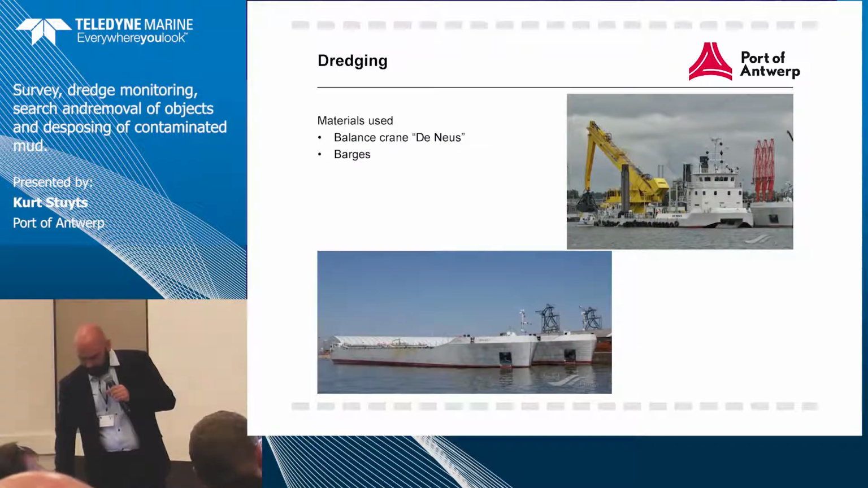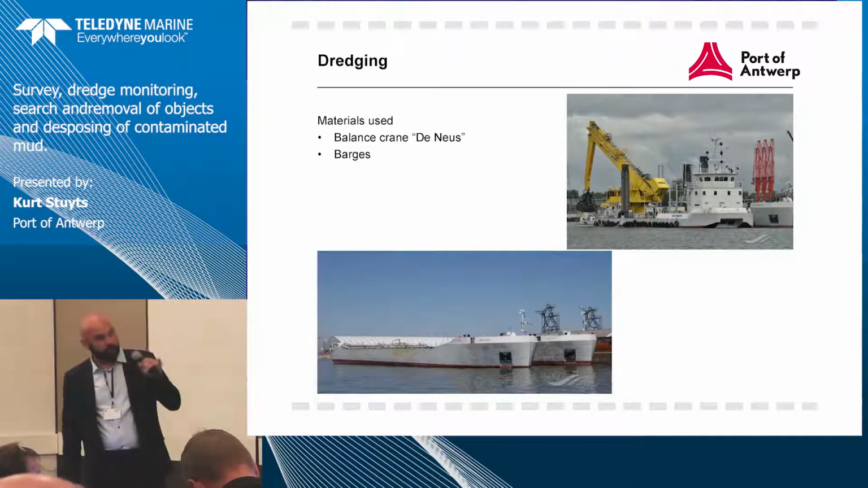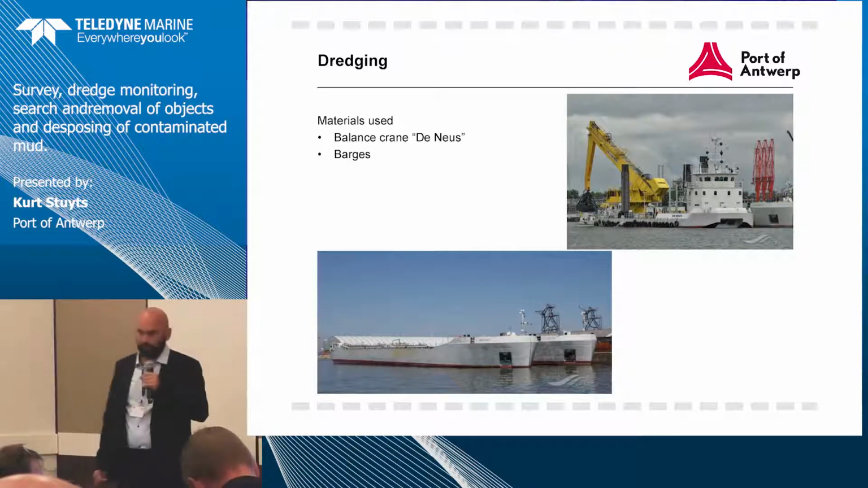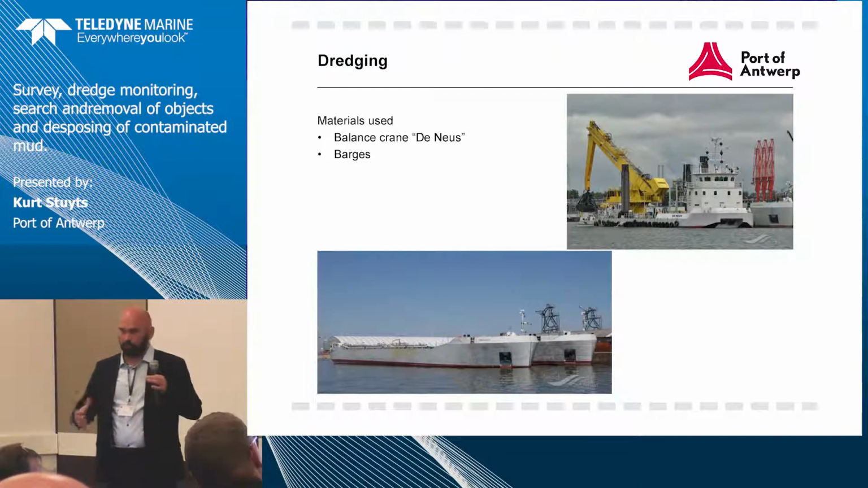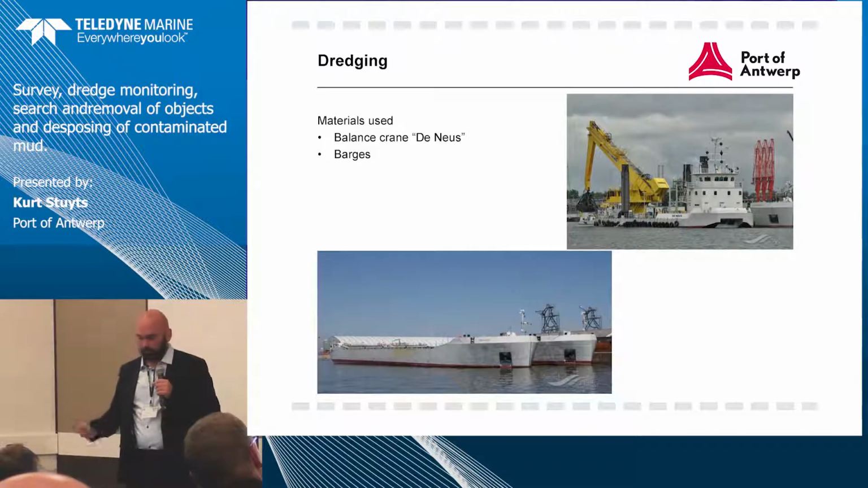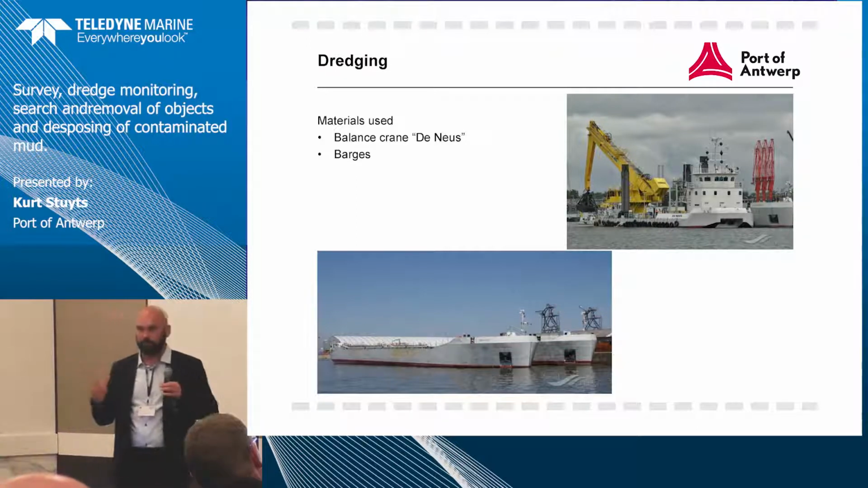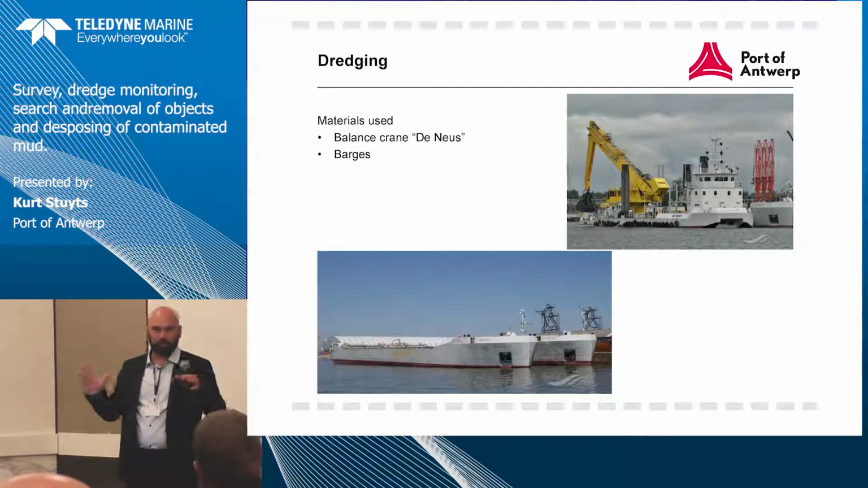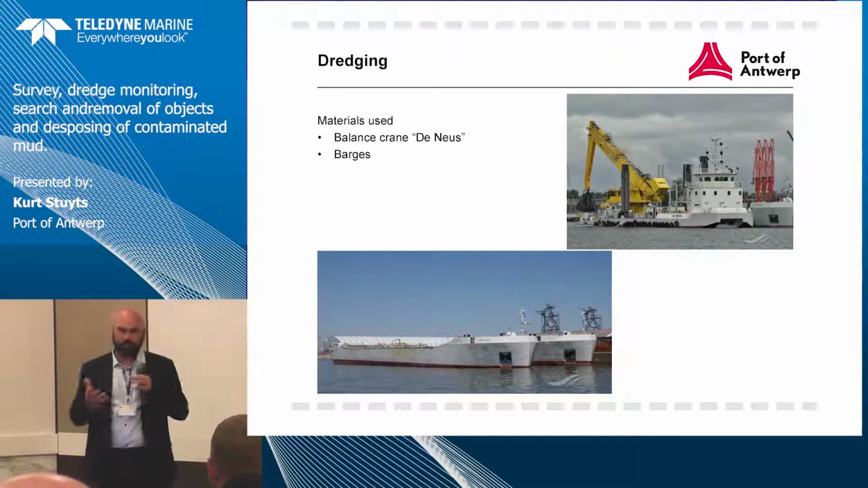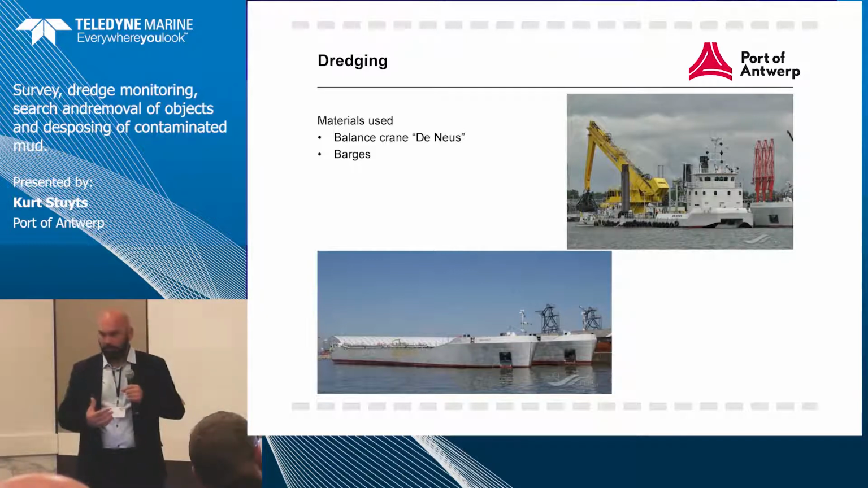So we dredged with our bow spring. It's a balance spring, and we used split barges to load. The split barges we can use in two ways. We can just load them and unload them by splitting them open. But when you're speaking about contaminated mud with the TBTs and the PCBs and PAHs and all that other stuff, they don't like it very much because it all gets into the water column. So you're going to take it to a clean environment and lose all the work you did to keep it contaminated.